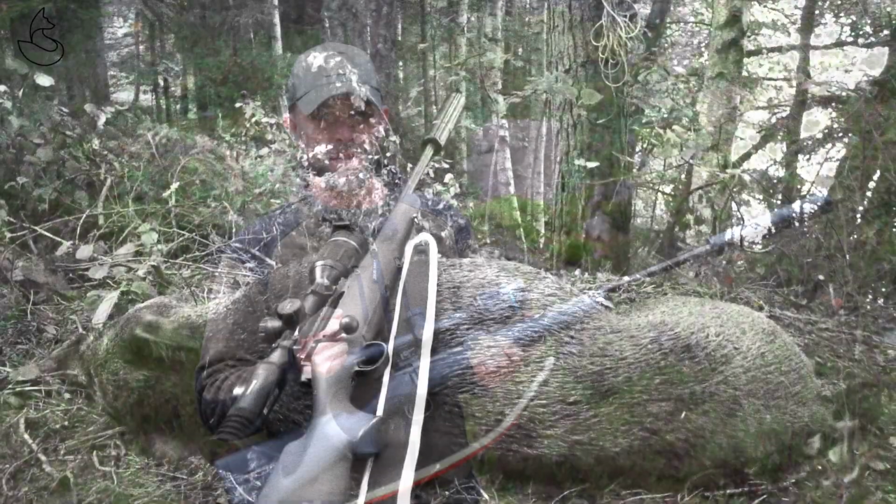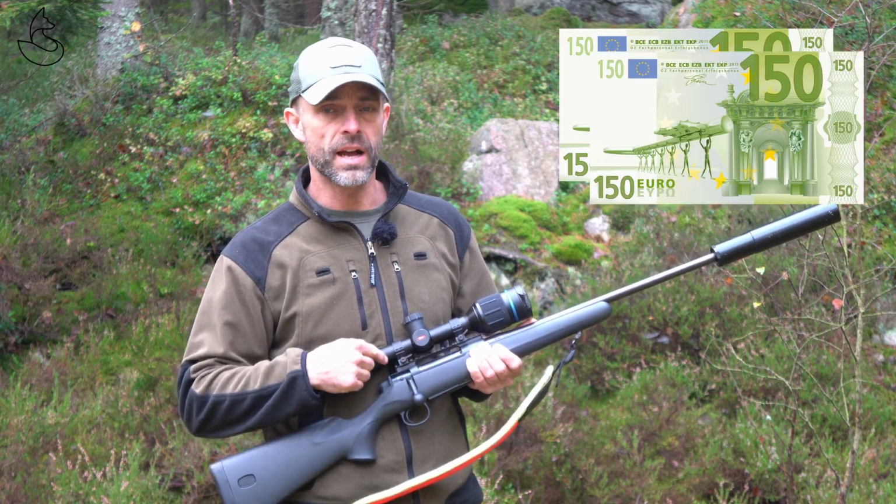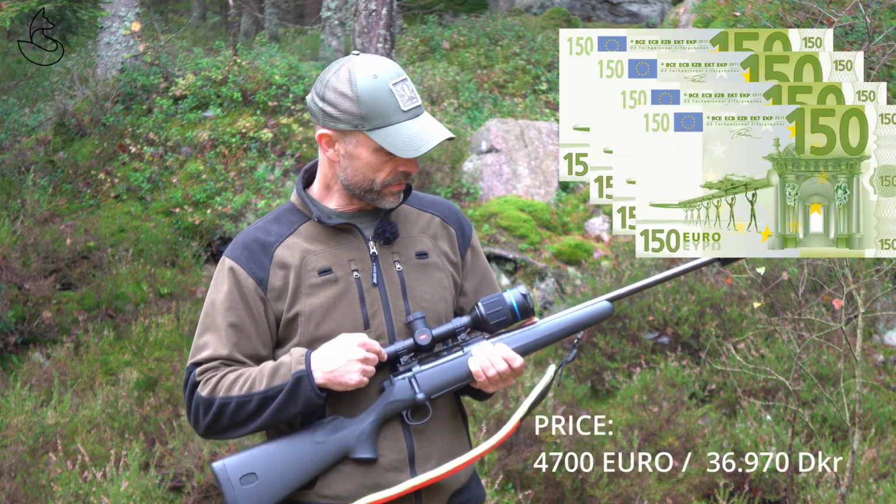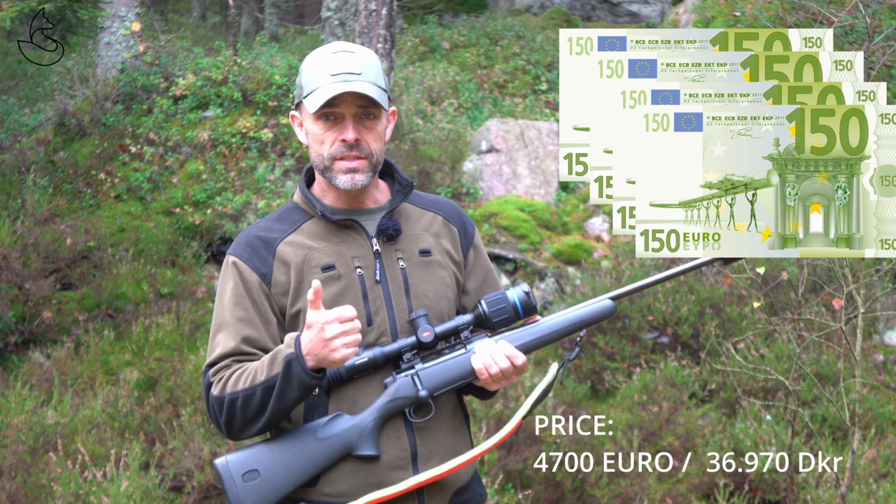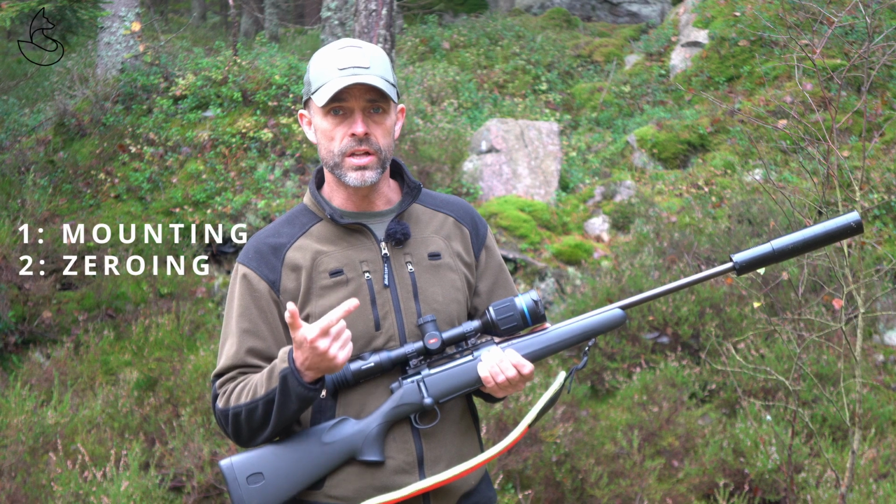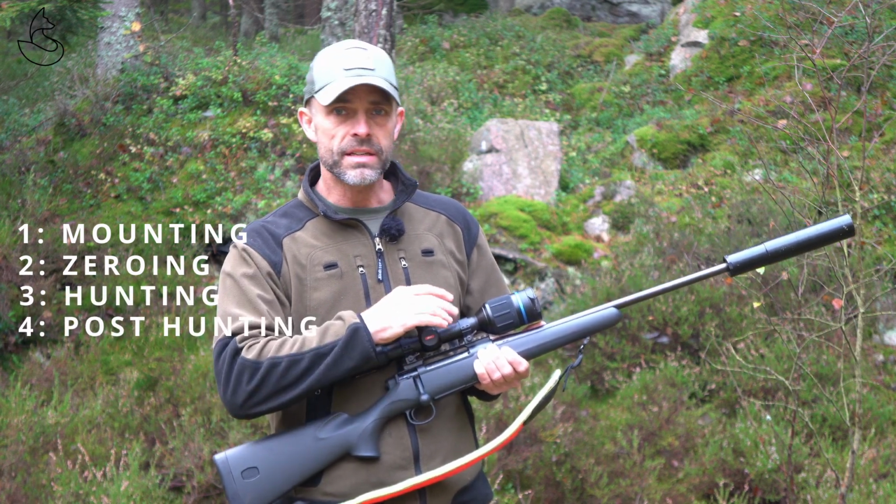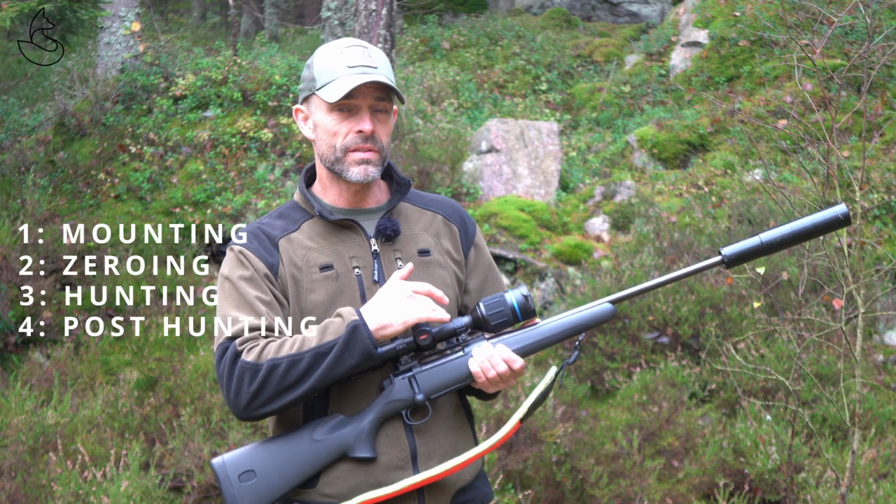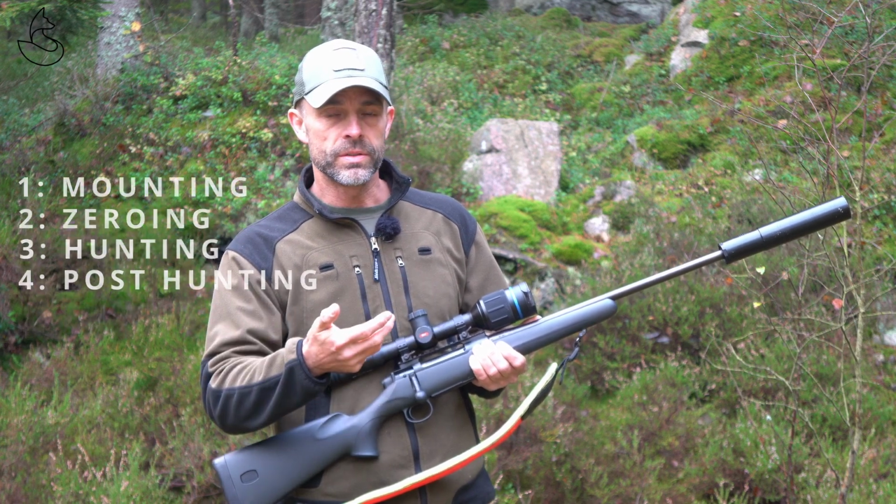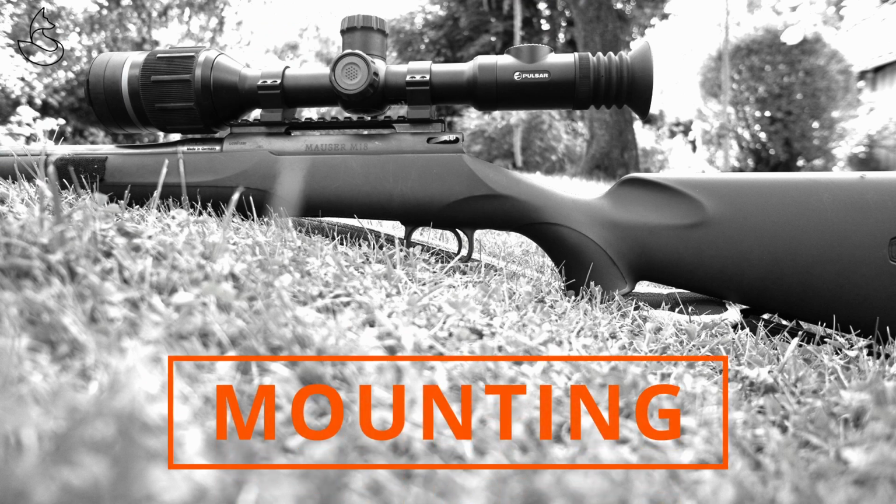I think there are 3 things you have to take into consideration if you look into buying one of these, because they are very expensive. First of all, how easy are they to mount and zero in? How well do they work in a hunting situation? And how easy is it for you to get the media from this device and what's the quality of the media back to your smartphone or your laptop afterwards? So let's go into that.